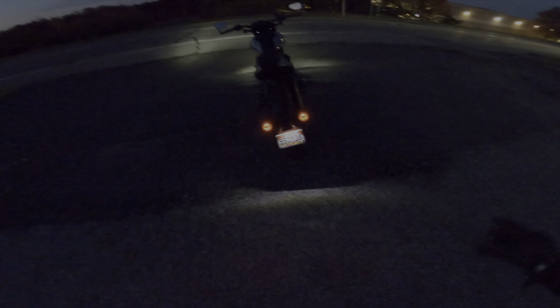All right, here we go. That is what the headlight looks like. Nice and bright. It's that rectangle kind of esque. There's the taillights down there. Easy to see. The light it gives off is pretty good.